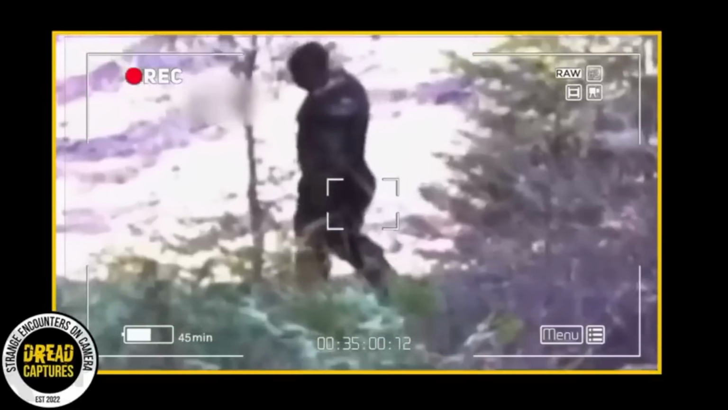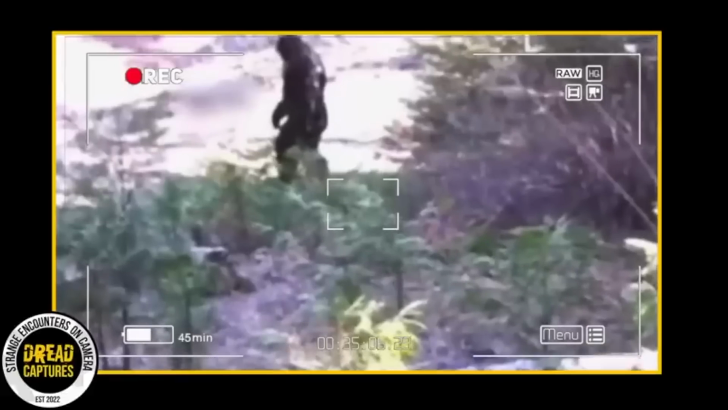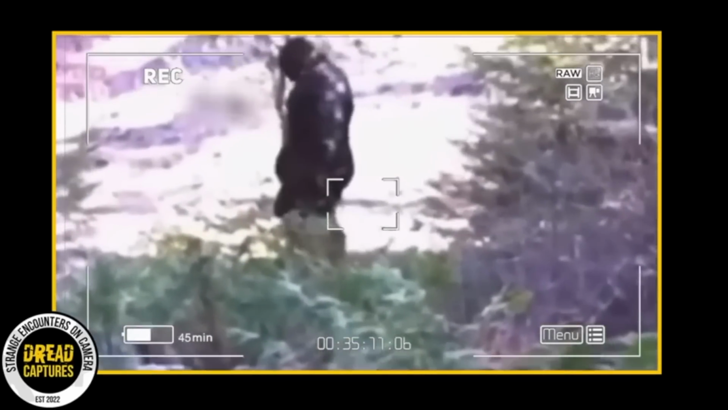Now, this next clip, I mean, this is exactly what I would expect Bigfoot to look like. I will say this guy looks like he's on steroids, but that would explain all the power he has in ripping up and throwing trees and all types of stuff.